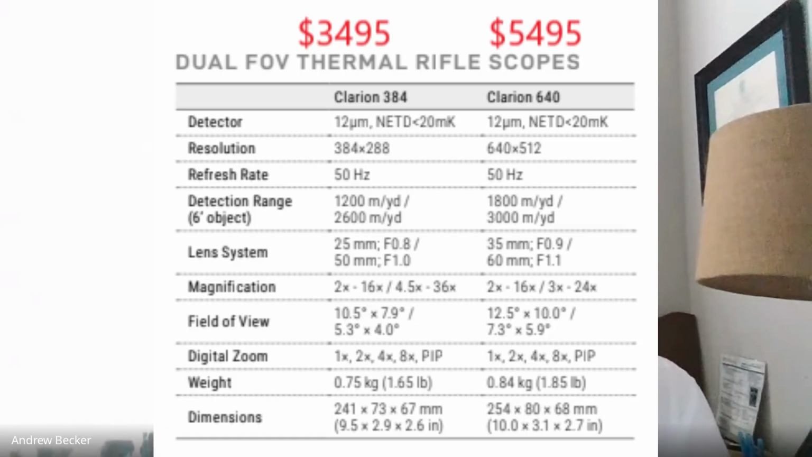So like I said, your 384 base magnifications are either a 2x or 4.5. Your 640 is at 2 and 3. So your 3x 640, there's not a lot of them out there. The ones that are can be very expensive. So to have, at $5,500 retail for a 640, essentially 2 scopes at 2x and 3x, at a price point where some people are just offering a 3x 640, that's something we're really excited about.